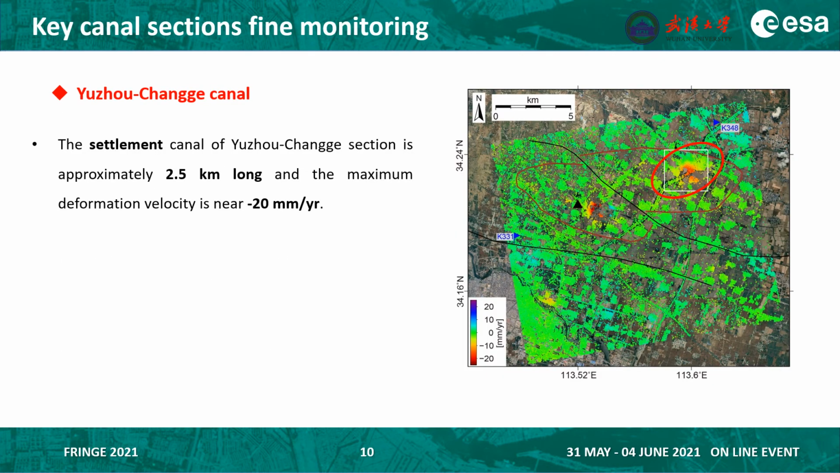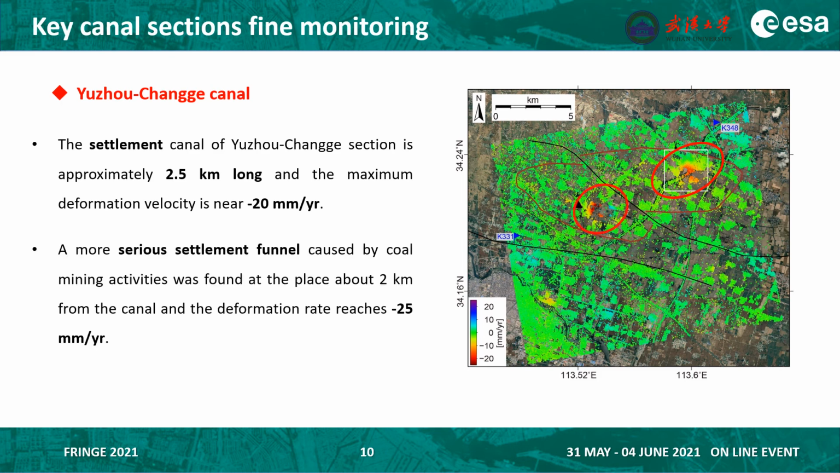The other one is Yuzhou Changge Canal. The settlement canal is 2.5 kilometers long, and the maximum deformation velocity is near -20 mm per year, and a more serious settlement funnel caused by coal mining activities was found at the place about 2 kilometers from the canal.